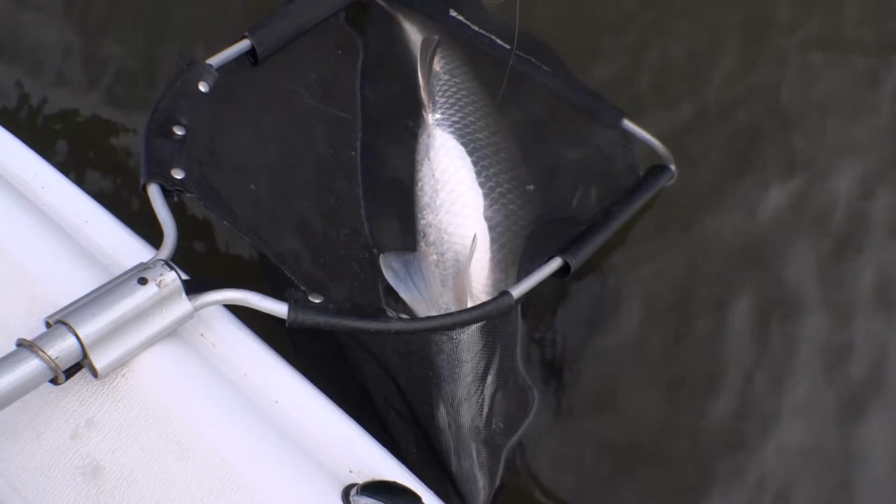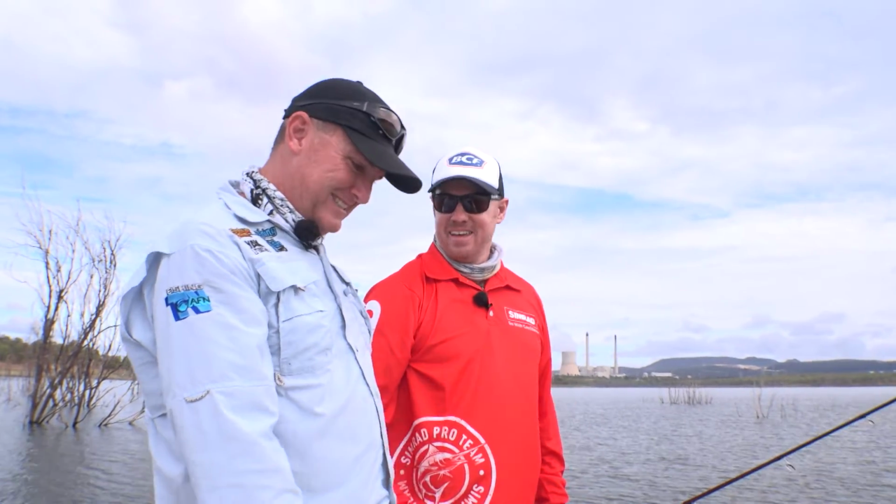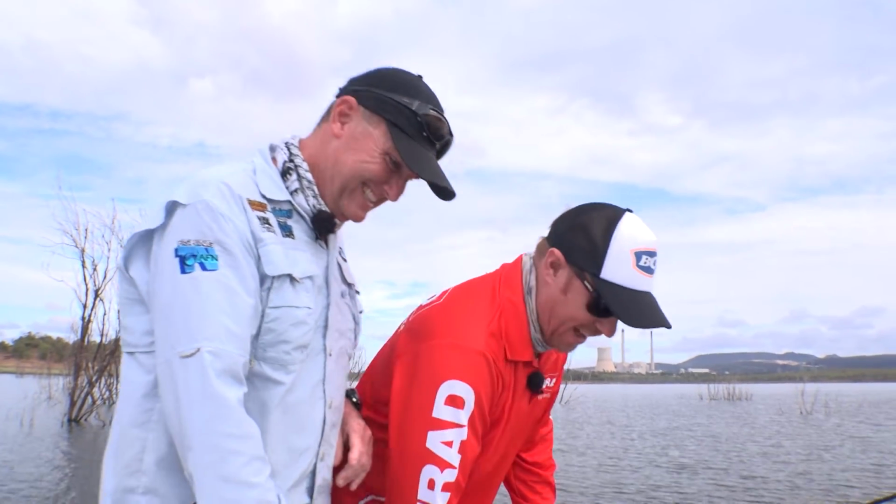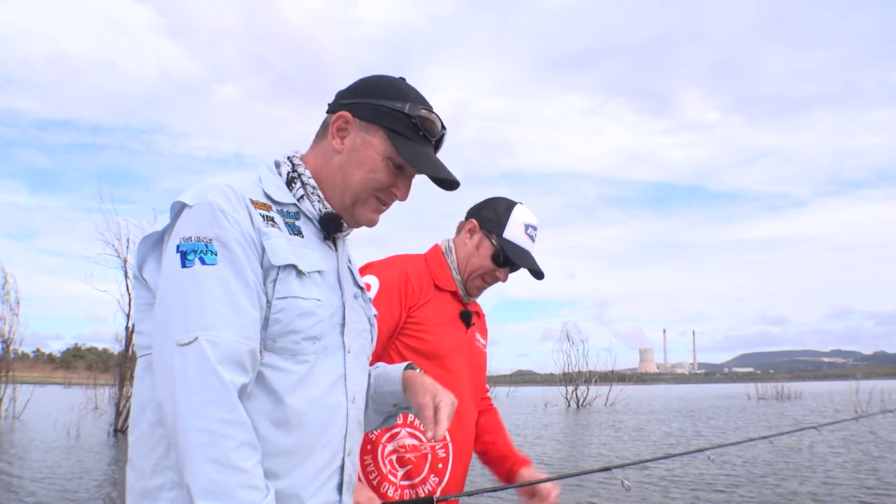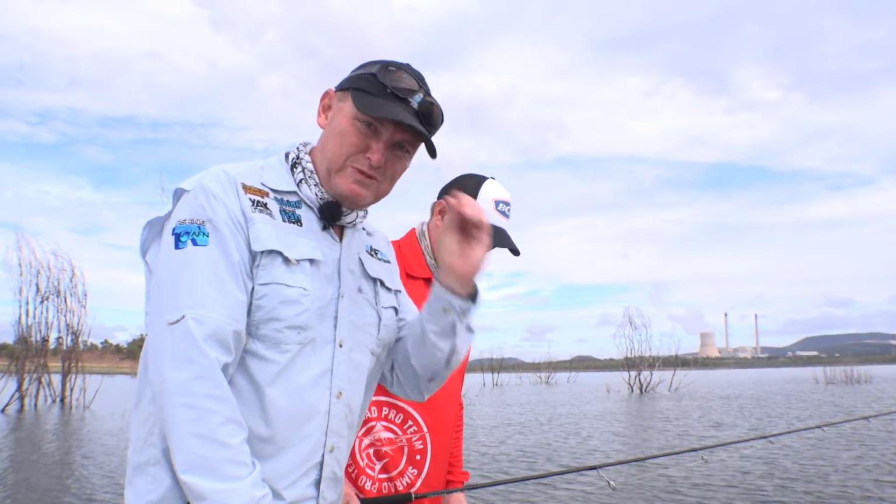Holy dooly. Wow. There's one thing I love about barra fishing, mate. It can be super, super tough. And then you get that fish and it's like the first barra you've ever caught because you've just worked so hard for it. Wow. The amount of work that has gone into this fish, you will not see because it would bore you for hours. But Jason's going to run you through.